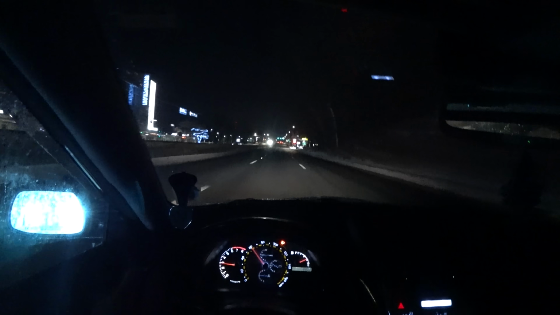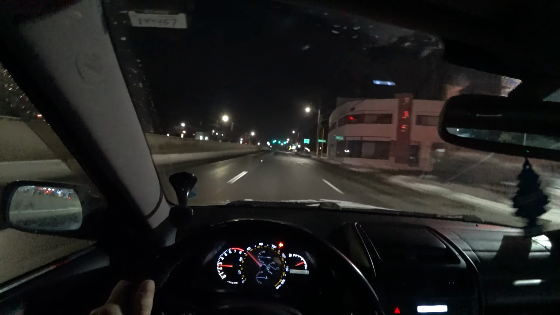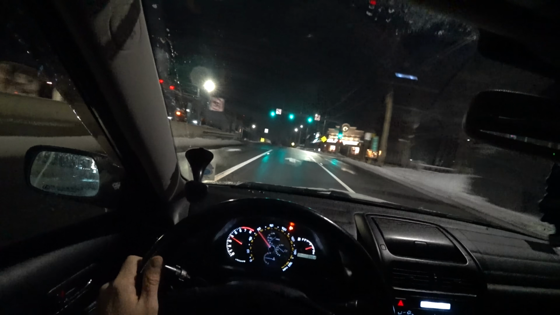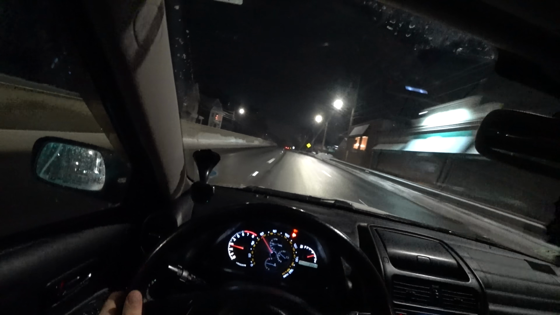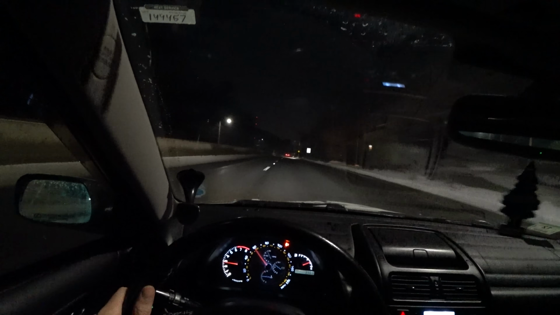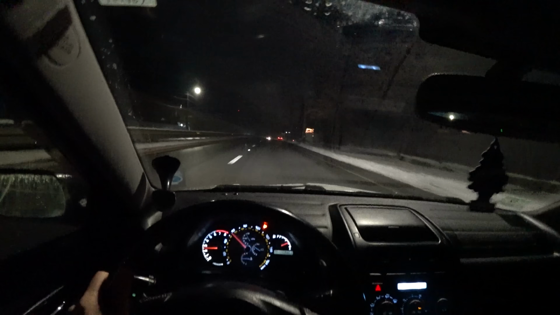Expect to feel a turbo kick in with the sound. Yeah. Like it's a Supra. I mean, it is just the same motor, it just doesn't make as much power because it's NA. Oh, it sounds so good.